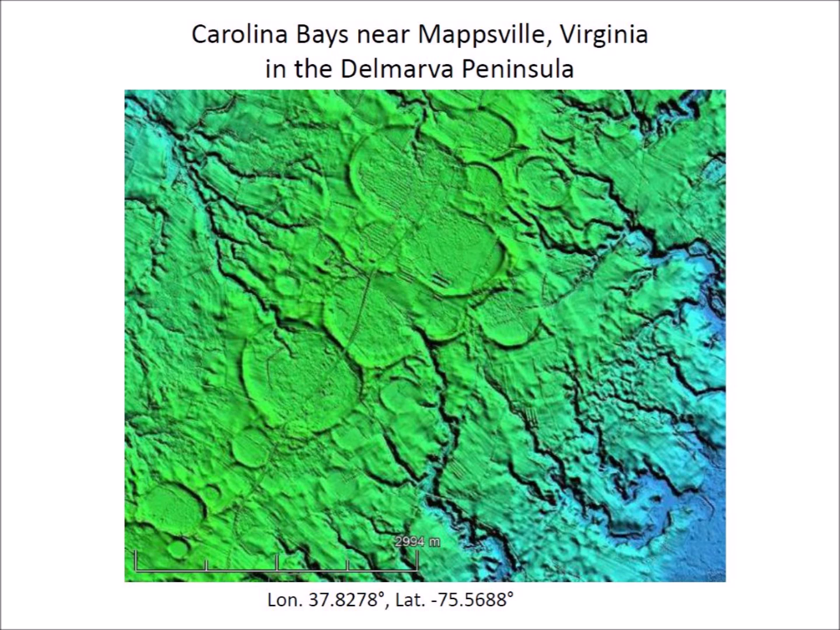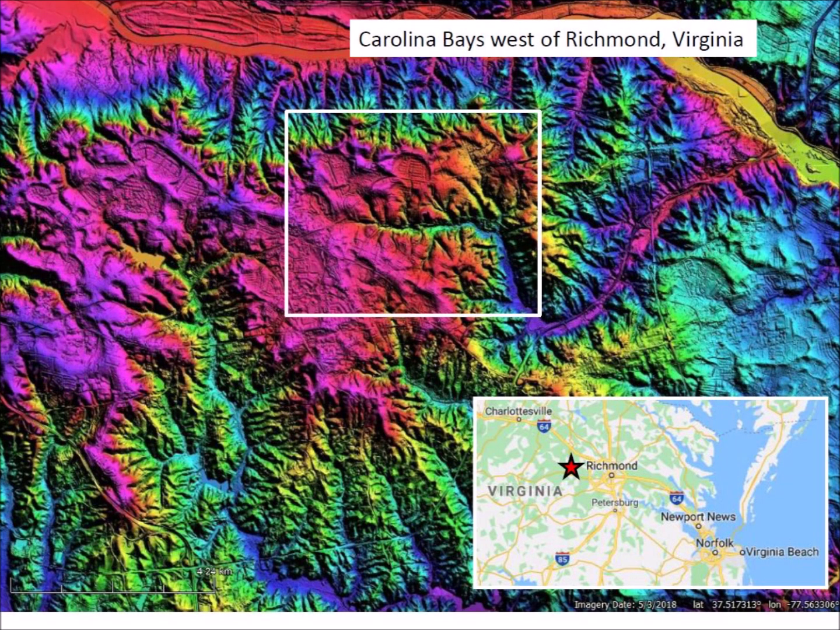Delmarva does not have deep sandy soil because 35 million years ago, a meteorite struck the Chesapeake Bay and created a tsunami that washed away the loose surface sand of the Delmarva Peninsula. The shallow depth of unconsolidated material in Delmarva made it impossible to create inclined conical cavities, and this resulted in circular bays. Carolina Bays are also found further inland in Virginia, west of Richmond.